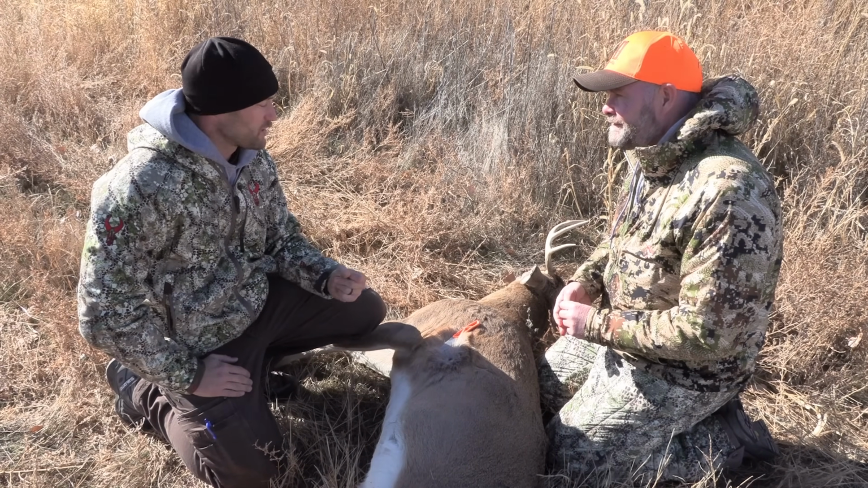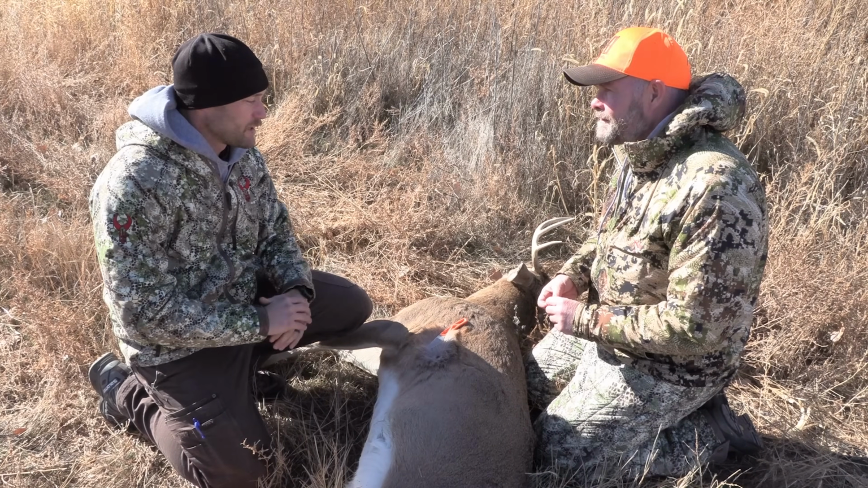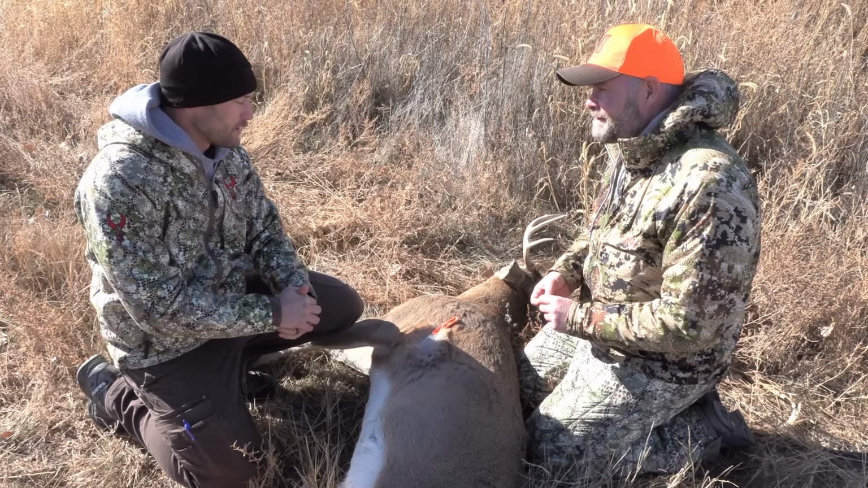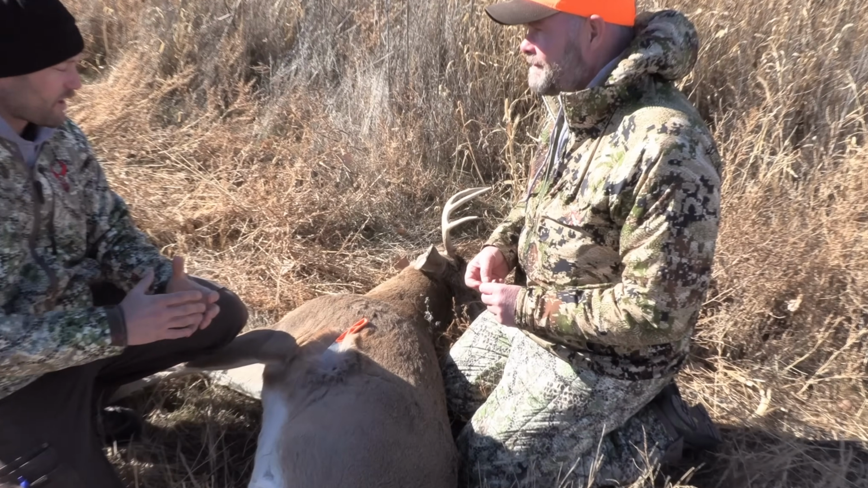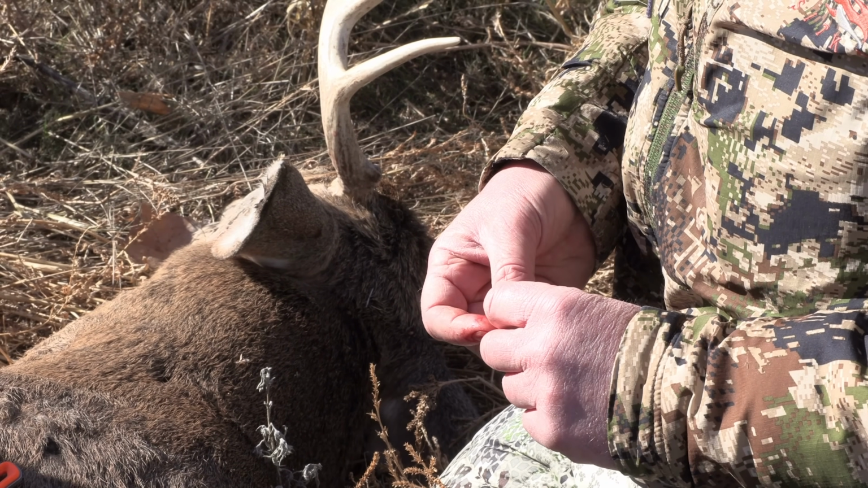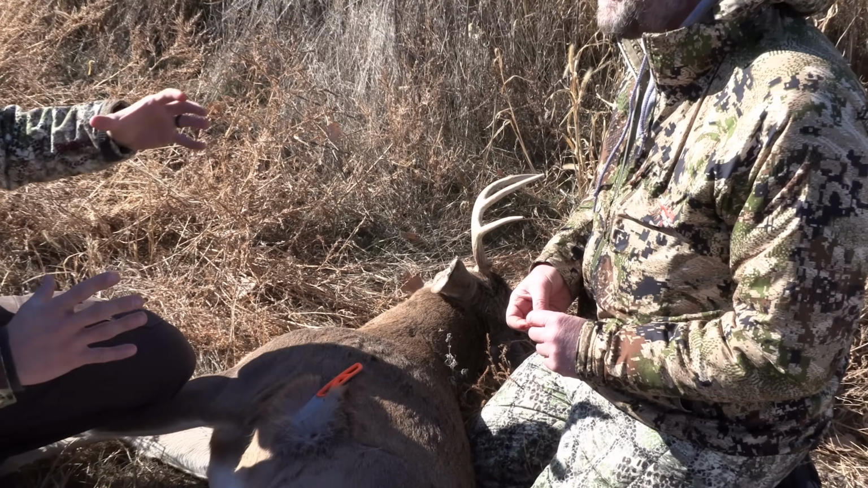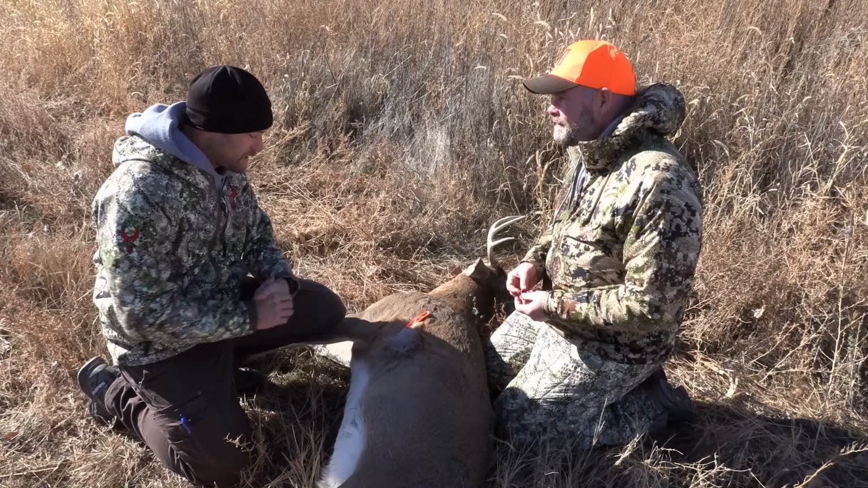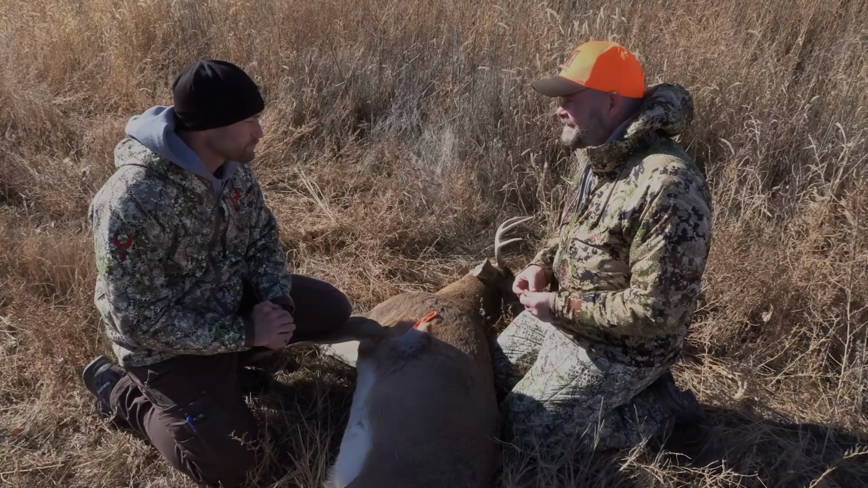And that rapid energy transfer is what kills so quickly at close range, because as you're getting dramatic expansion, your frontal diameter is expanding at a really great rate. So that frontal diameter is getting increasingly larger, that energy transfer is happening, you're displacing tissue. The tissue will absorb so much energy until it cannot expand anymore, and it'll lacerate. So you get this huge temporary wound cavity. You're probably looking at 14 to 16 inches of penetration. I mean, that's just textbook performance from an ELD-X.